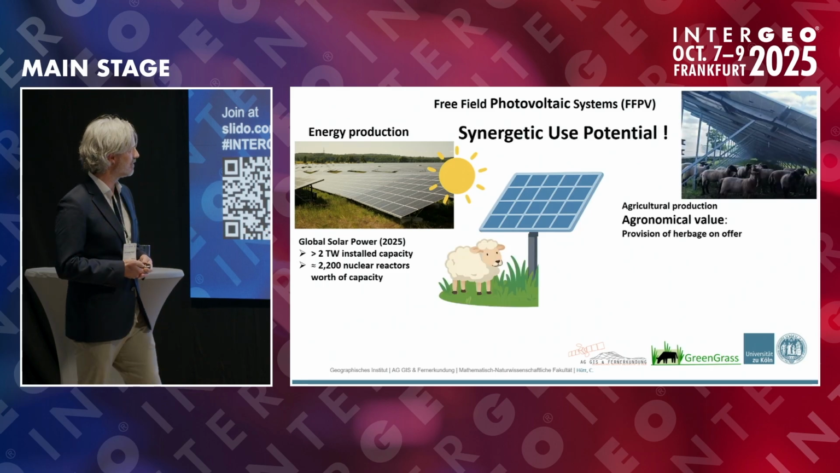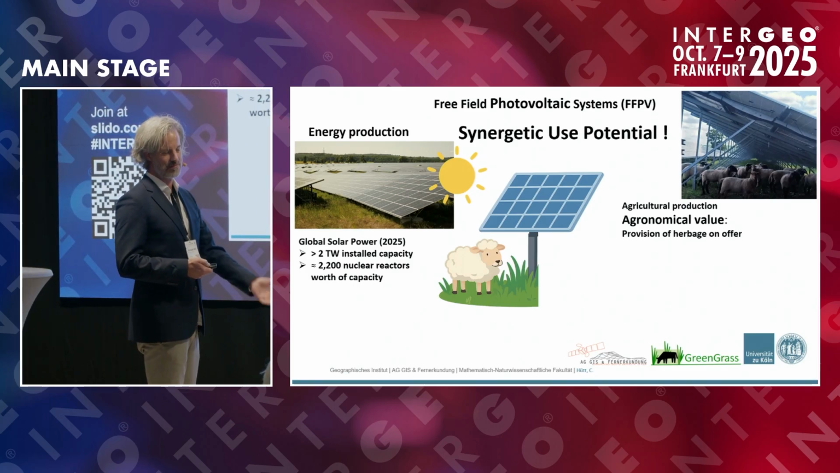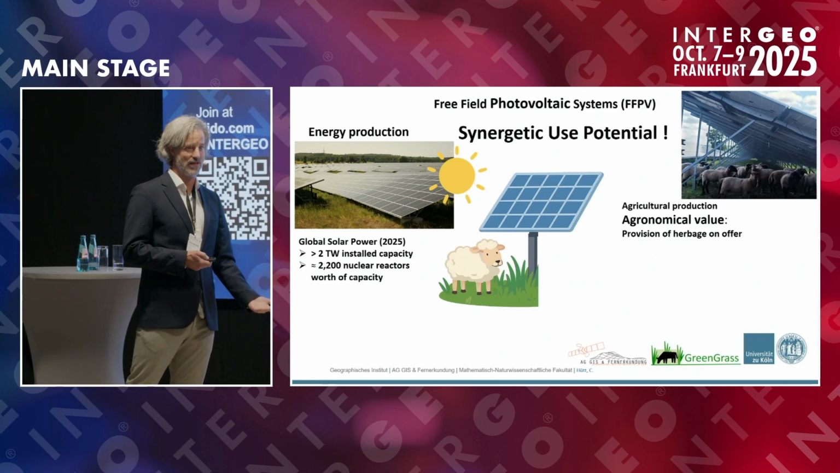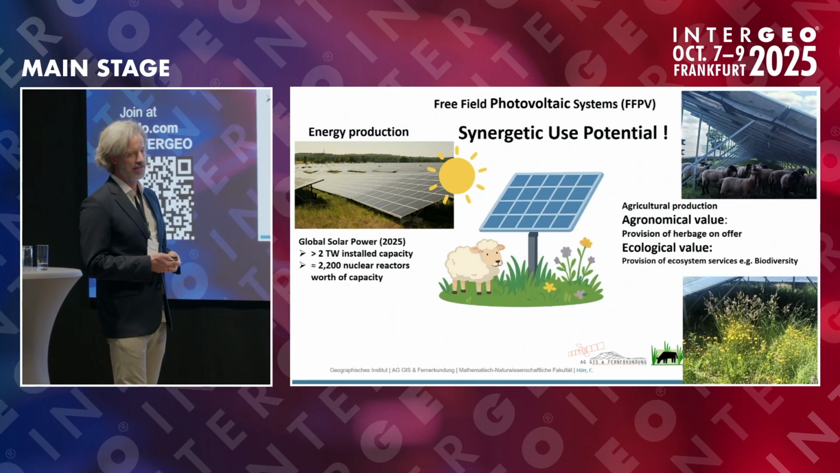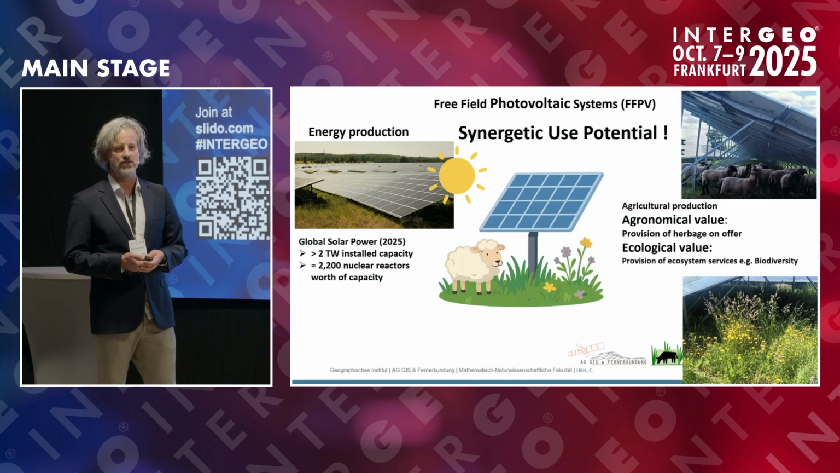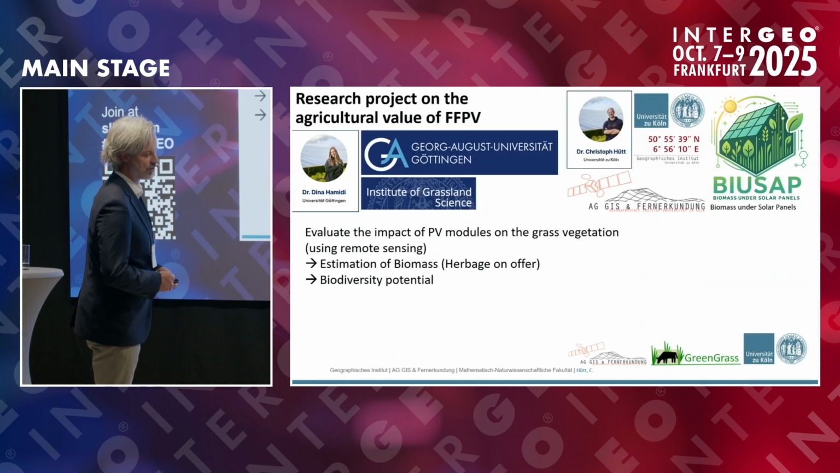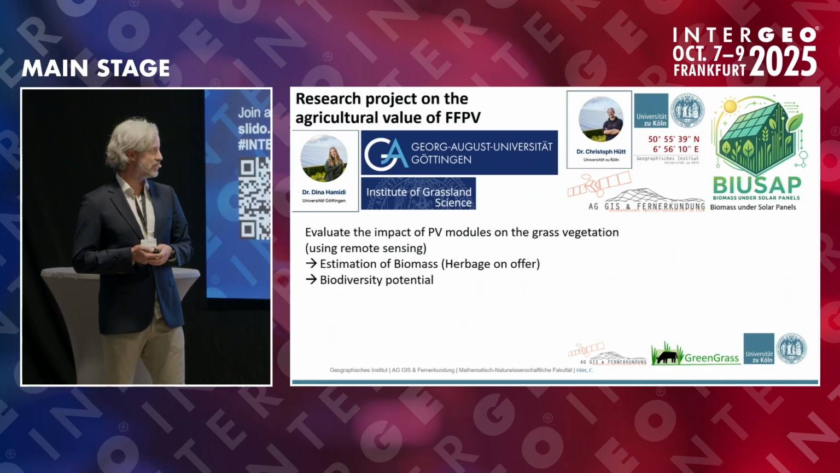But there's more, because there's also the grassland below the photovoltaic systems, below the modules. You can use it for grazing sheep, so there's an agronomical value of this grass below the solar PV modules, and there's an ecological value. It provides ecosystem services such as the biodiversity that is kept by the grassland below the modules. So we have a research project on the agricultural value of FFPVs.